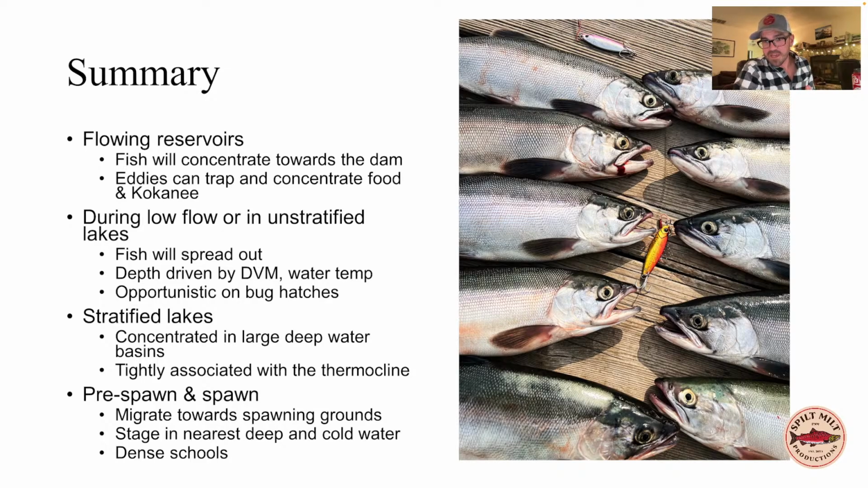In early season, after ice off, do I prefer larger or smaller presentations? I generally fish micro hoochies, so I'm generally going with small presentations. The only time I really go large is late summer when fish are deep, and that's when I'll start running things like kokanee cut plugs and things like that.